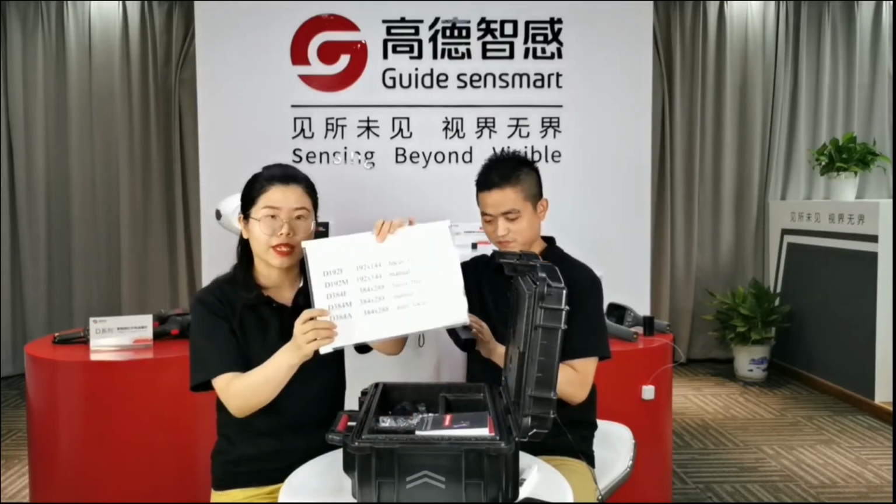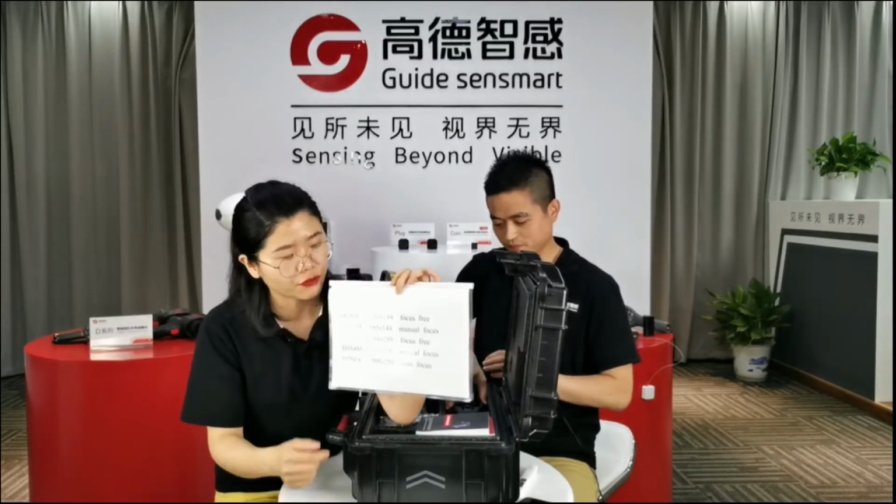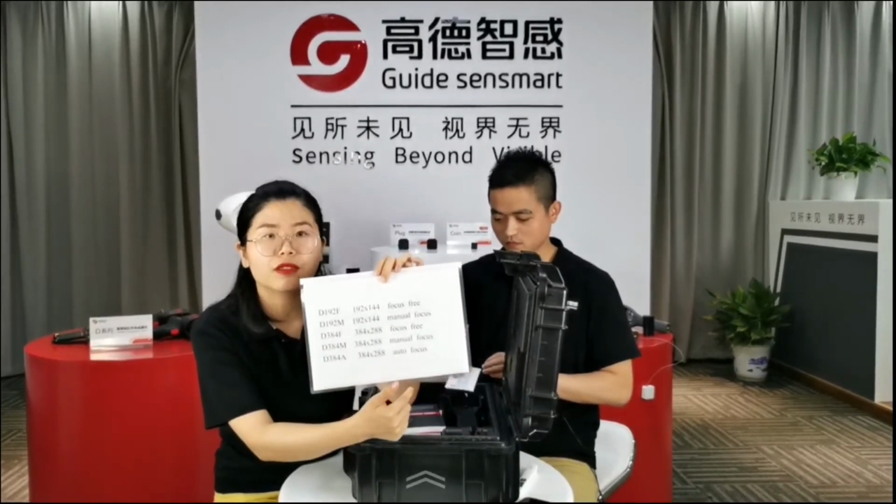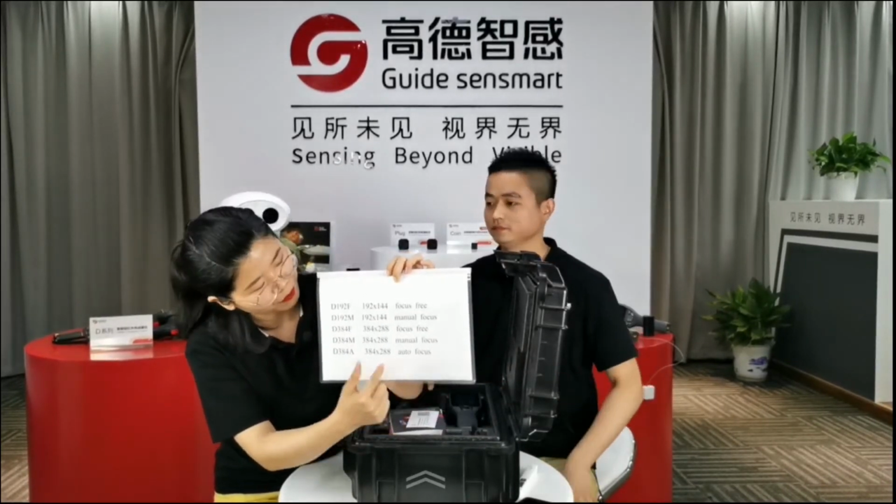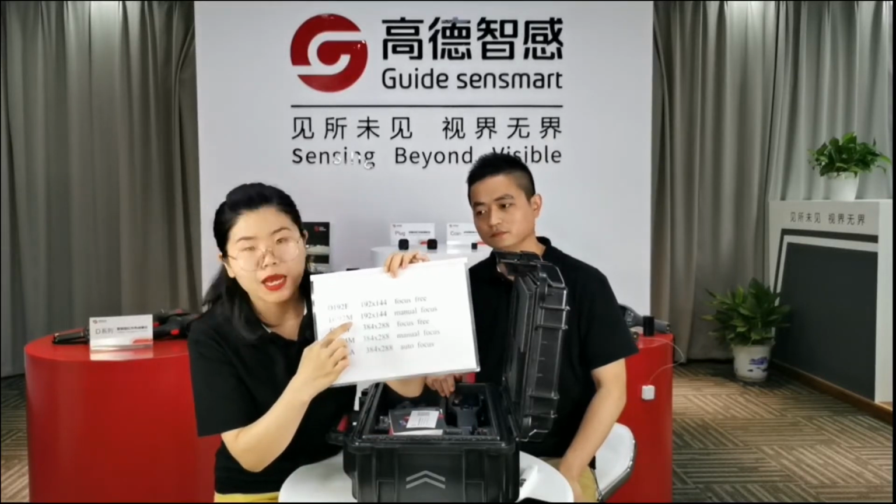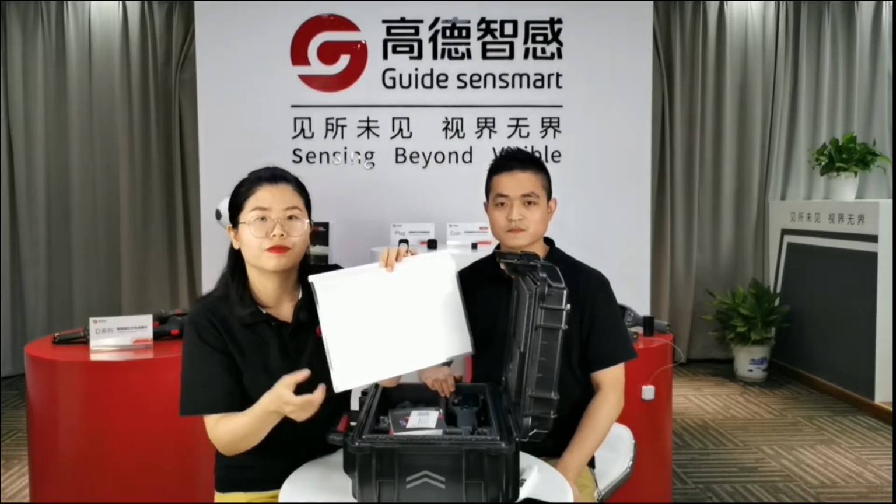Yes. You see here, we have 5 models of this D series, and the differences between these models are the resolution and focal width. The F here means focus free. The M means manual focus, and the A means autofocus.